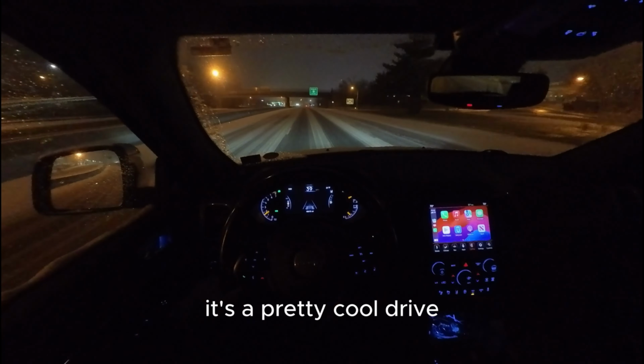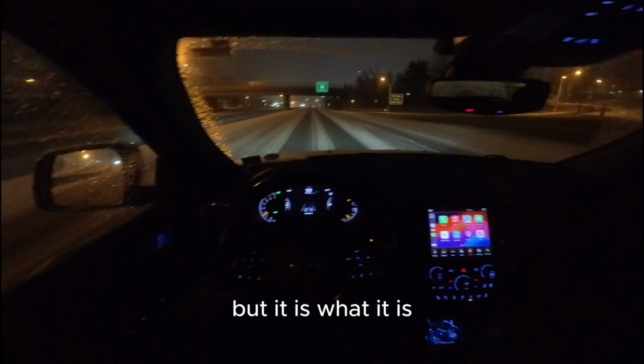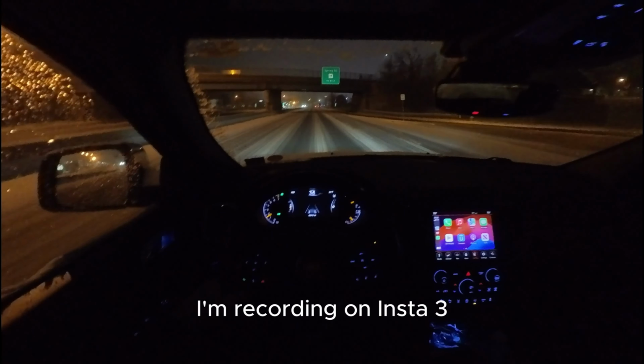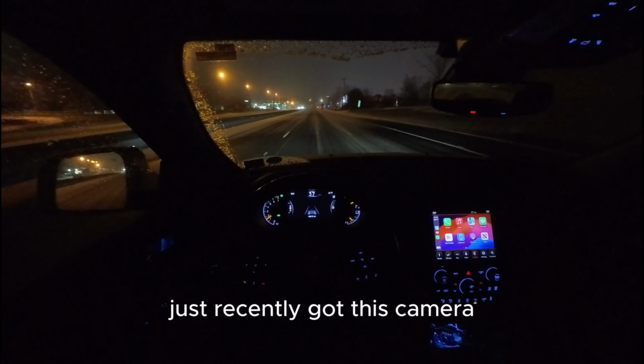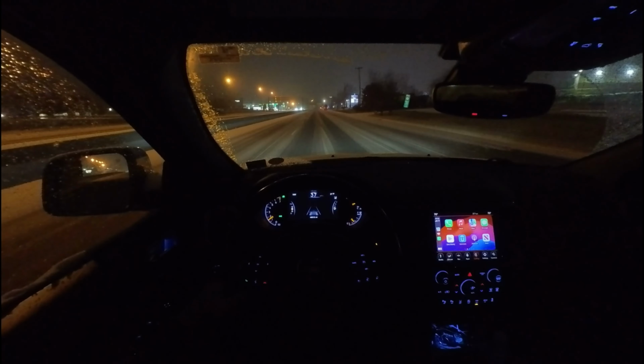It's a pretty cool drive. I hope this camera is recording well, but it is what it is. I'm recording on Insta360 Go 3. Just recently got this camera.